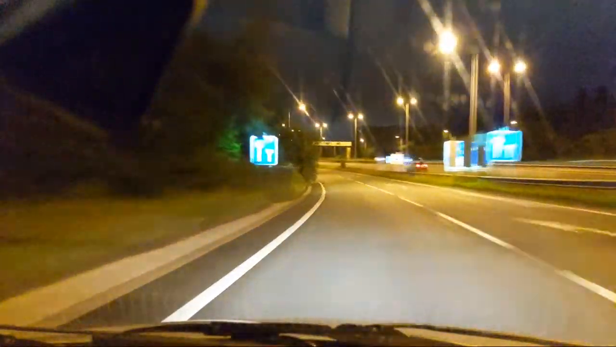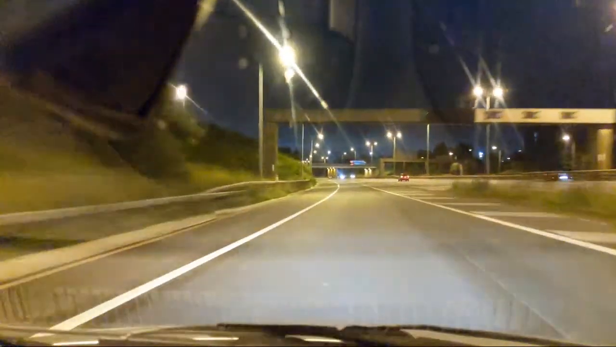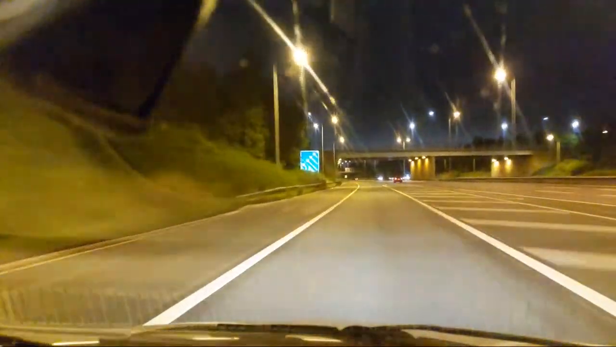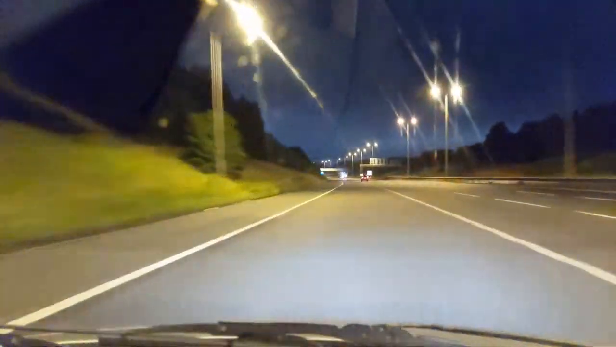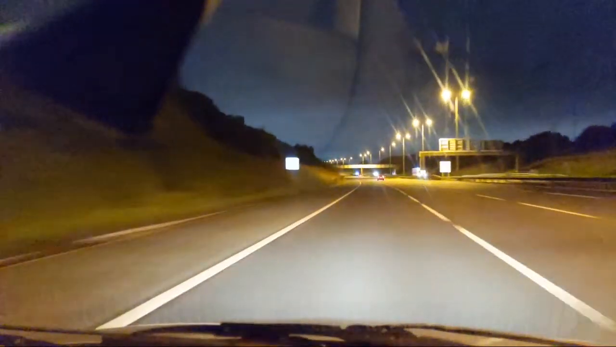Fourth gear. Fifth gear, 65 miles an hour. 70. Just again at 3,750 revs.